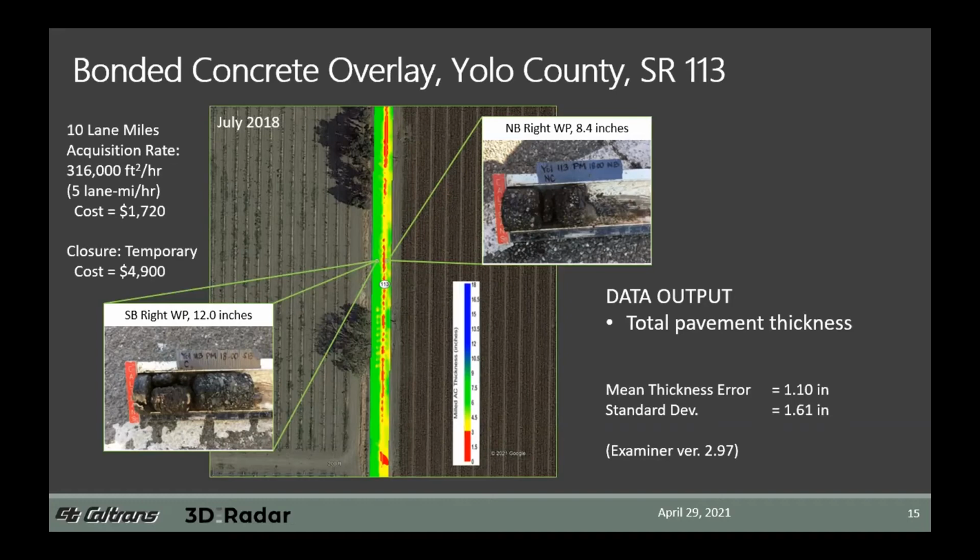Now our core comparisons here were pretty favorable. You can see in this particular example, we had a significant difference in the northbound lane and the southbound lane in the right wheel paths. The southbound wheel path had a total thickness of 12 inches, and the northbound wheel path had a thickness only of about 8 inches. So what that actually ended up meaning was that after that 6-inch mill, there wasn't going to be sufficient thickness in the northbound right wheel path in order to support the concrete overlay. And so that's what you're seeing in that red path along the line in that example.